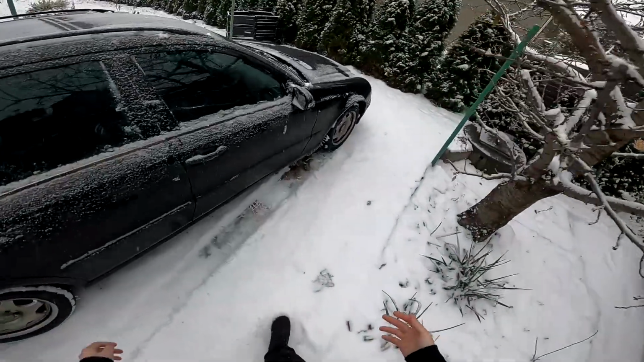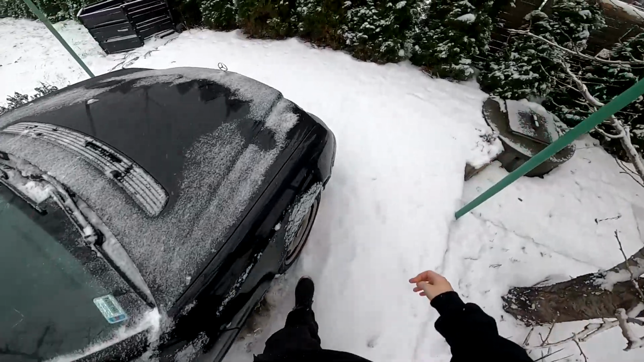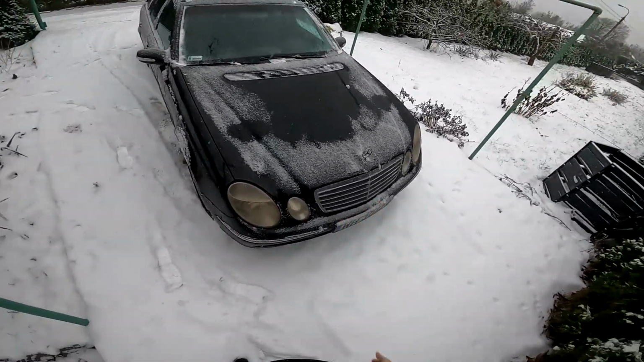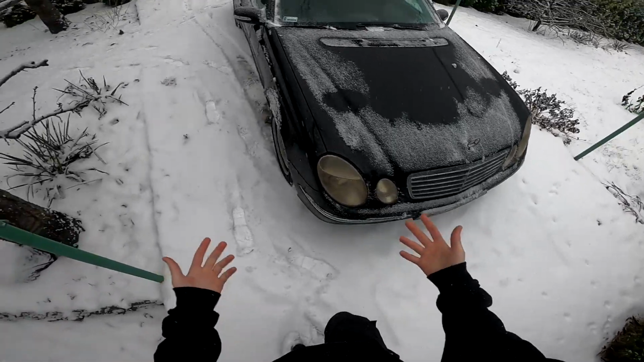Hi, I will check the capacity of Mercedes W211. I will pack 4 winter tires, so let's get it. Oh wow, it's so cold here. Okay, there they are.